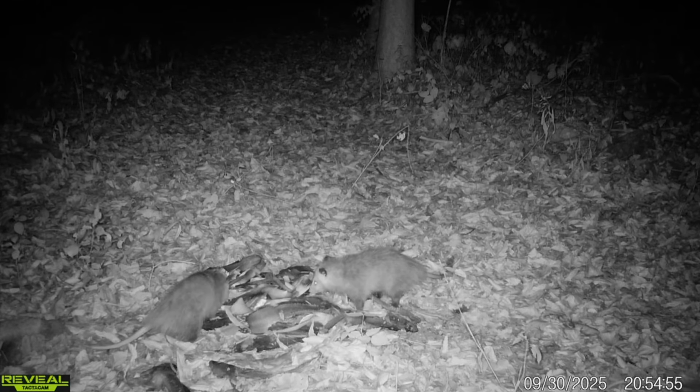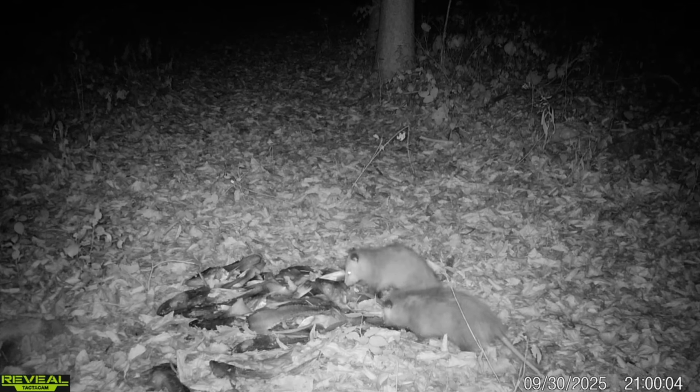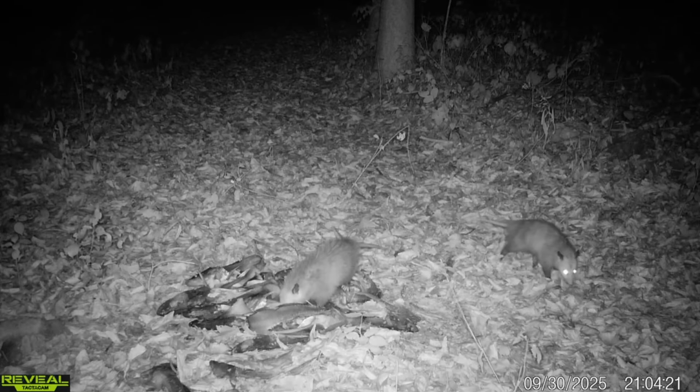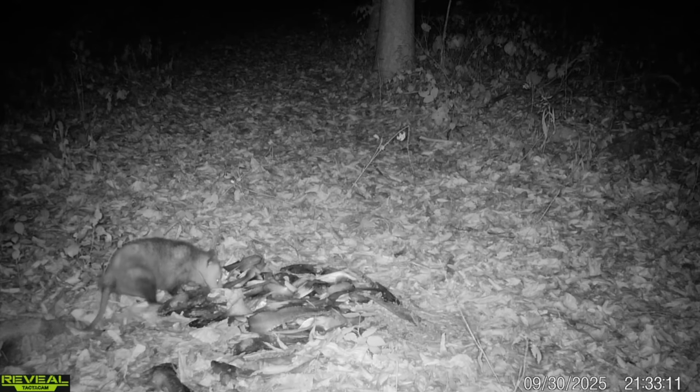And it went on for hours and hours of these possums, guys. So I'm not going to show you all the different videos of just the possums here. Like I said, I deleted a ton of footage. But we did get into some other animals, as you can see coming up.